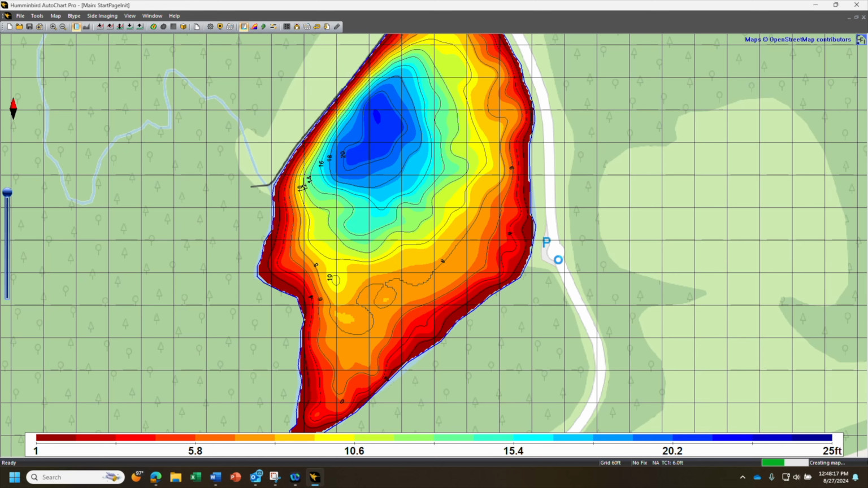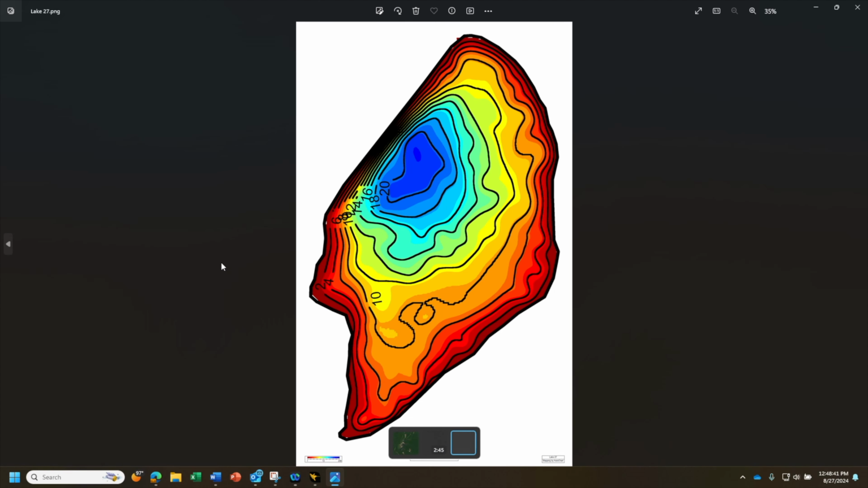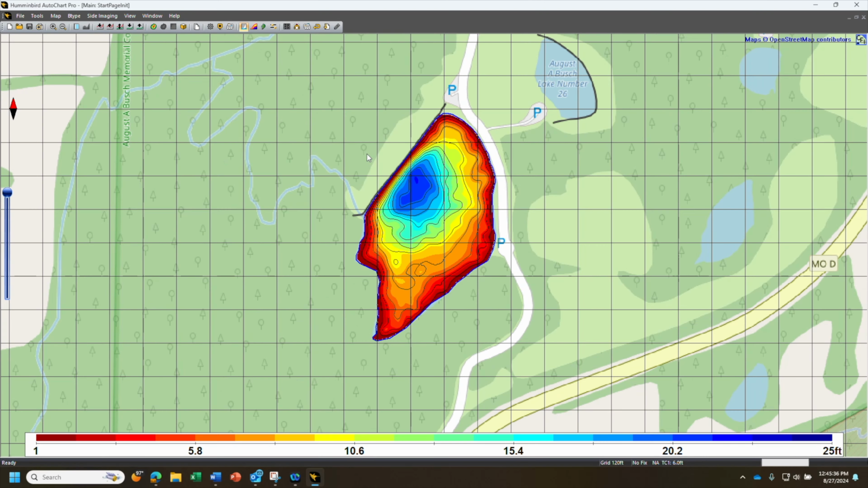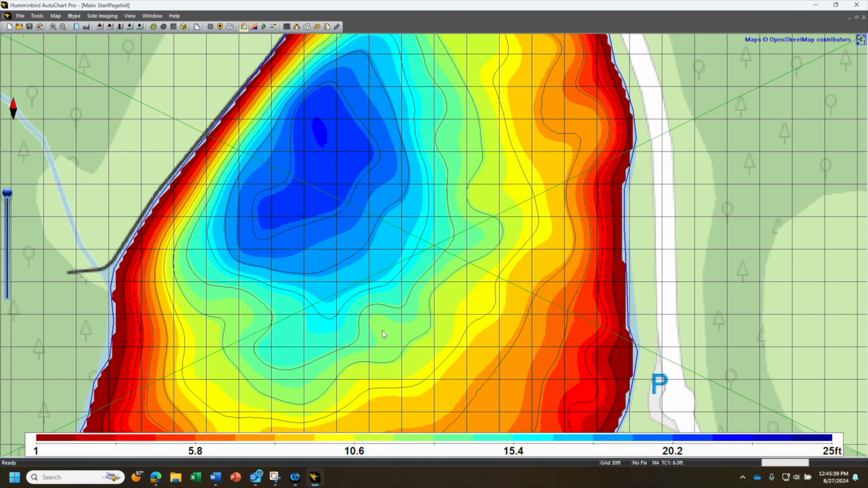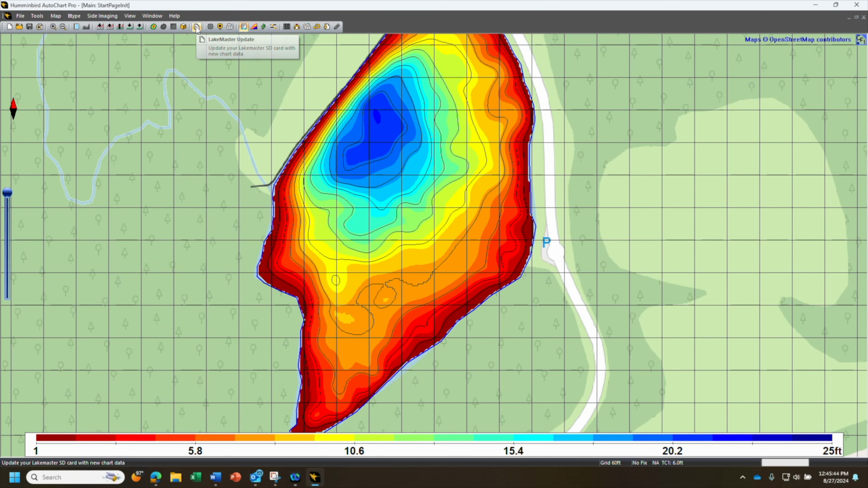I'll just quickly go to it and just show you an example of how it'll save. So that's what it looks like with those settings. So you can change that obviously and get it to look however you like. If this map is something that you are happy with and it's as good as it's going to get, at that point you can come up here and click Make Lake Master Update, and that will actually update that map onto the SD card so that the Humminbird unit can display this map when you're actually out there on the lake. So I'd say this map is good, and I will upload it here.